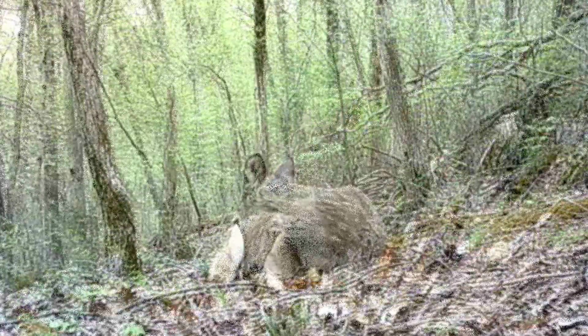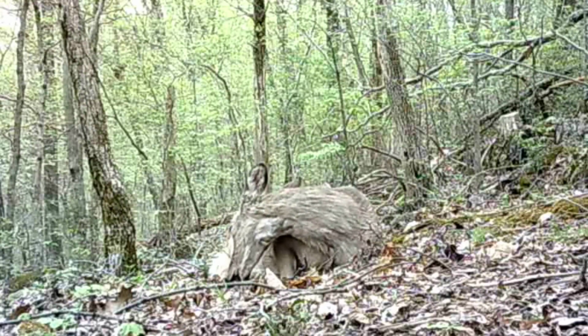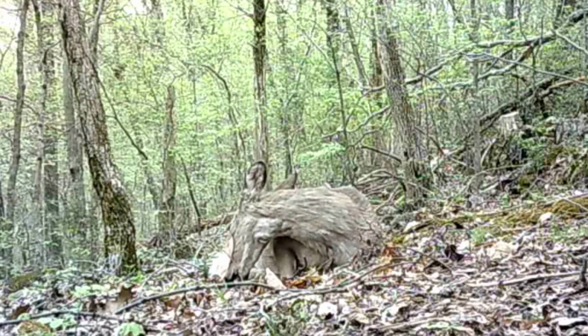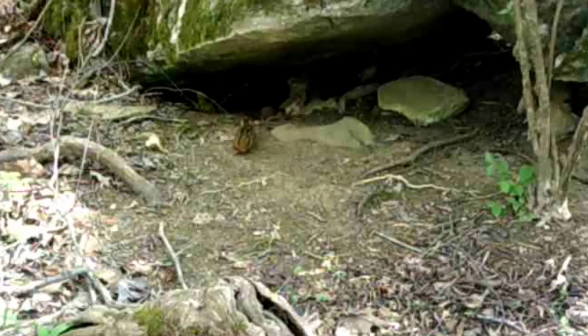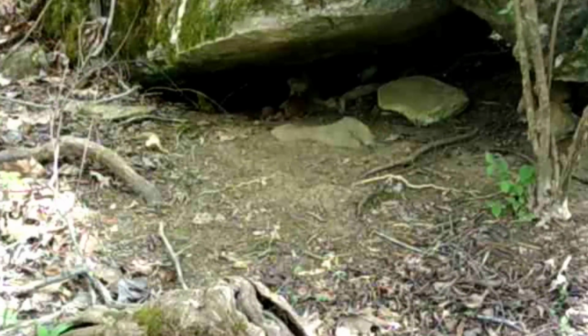There's not no pressure on them here. They're trying to lose their winter coat. Just lays right there and watches the camera. Relaxing. What a better way to do. Now back at the rock, a little ground squirrel coming and going here.